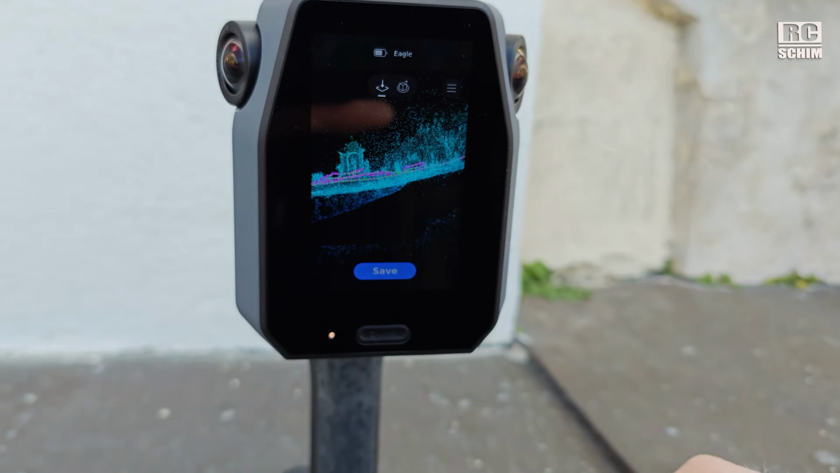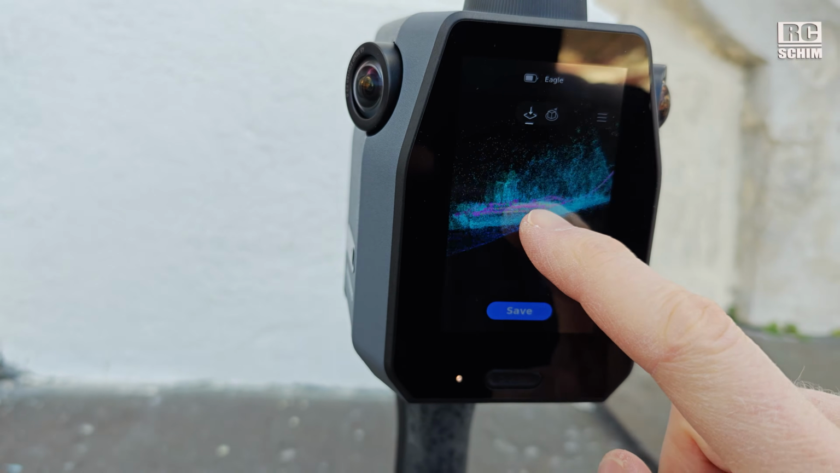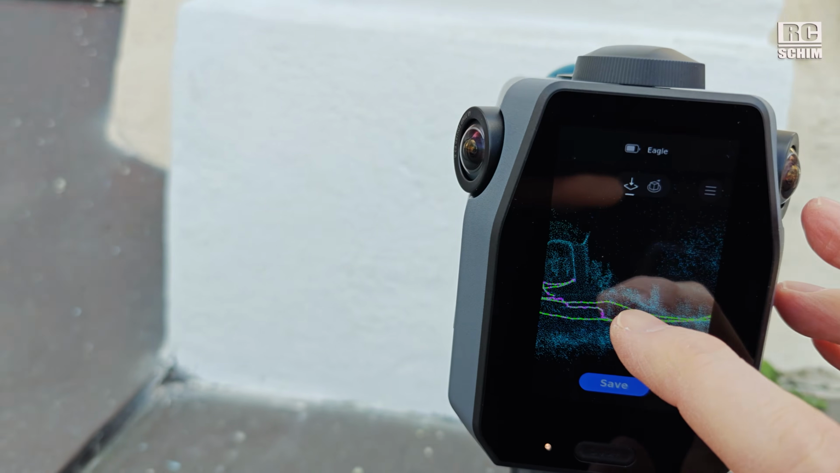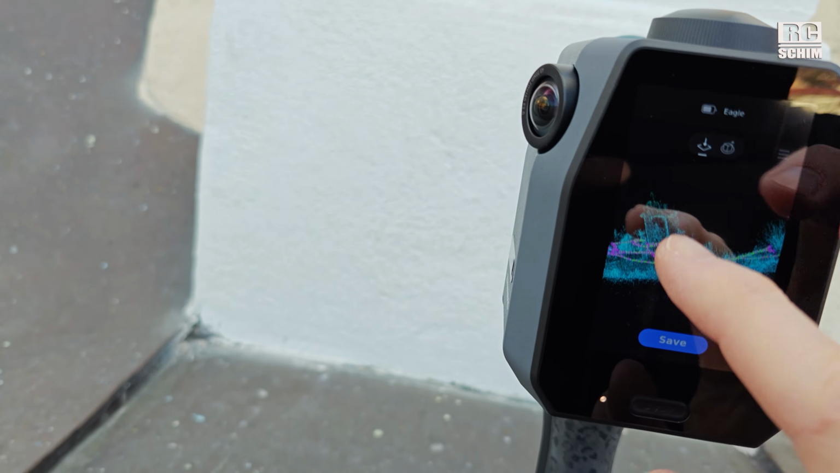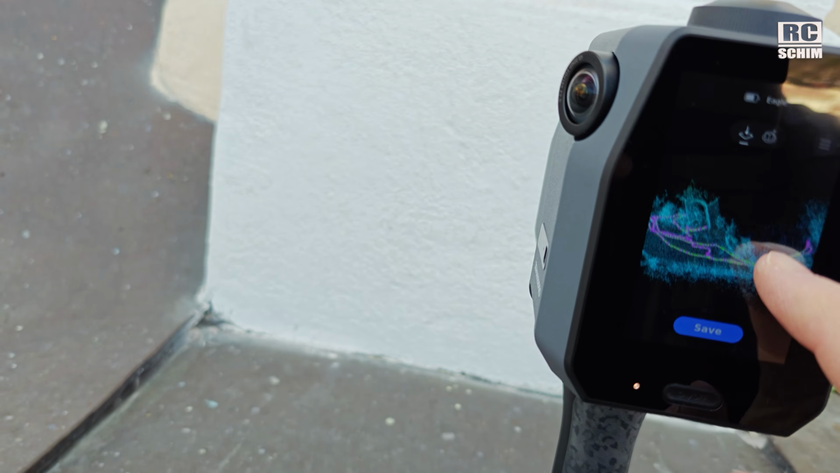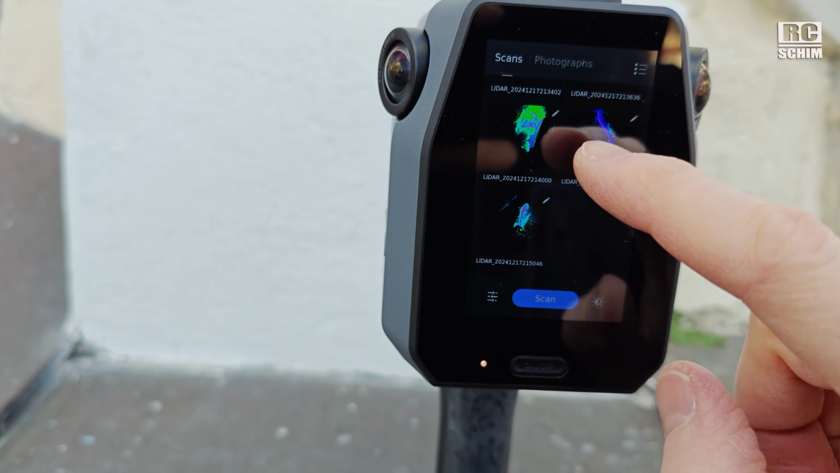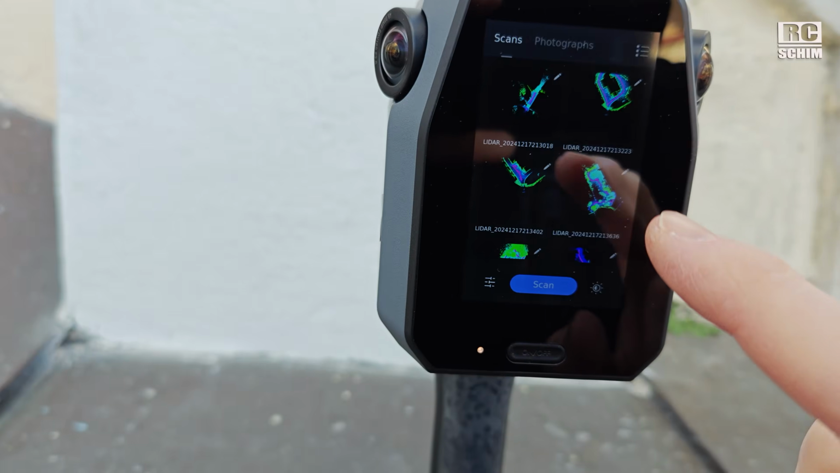And after you finish the scan, you can look at some kind of detail to see if your scan worked well enough or not. Hit save, and now I have a lot of files saved.